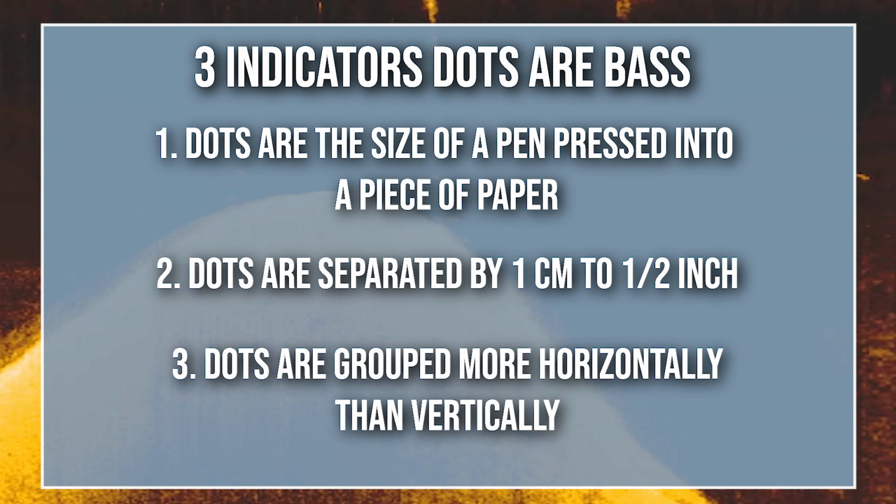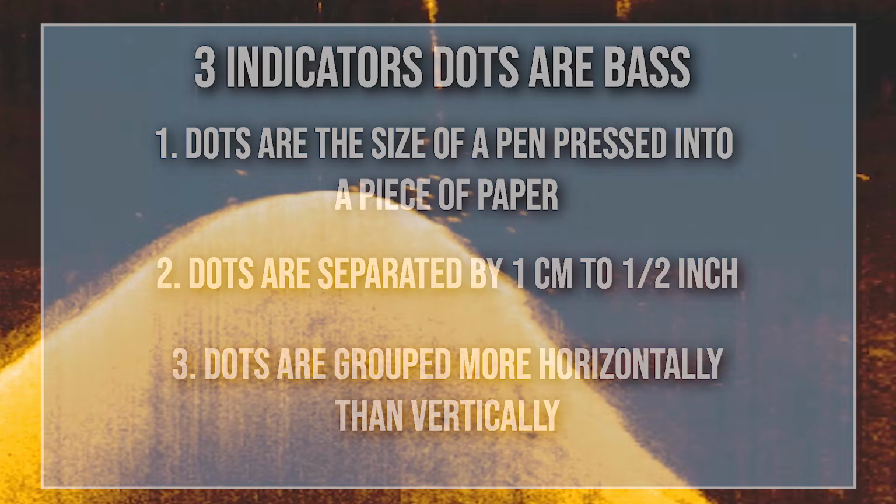And so in all the schools of bass that I find, you'll find the dots are the size of that ballpoint pen when you stick it into the paper and twist it 2 times. All the dots are going to have at least a centimeter to a half an inch of space between each dot. And you're going to see that the fish are spread more horizontally than they are vertically.